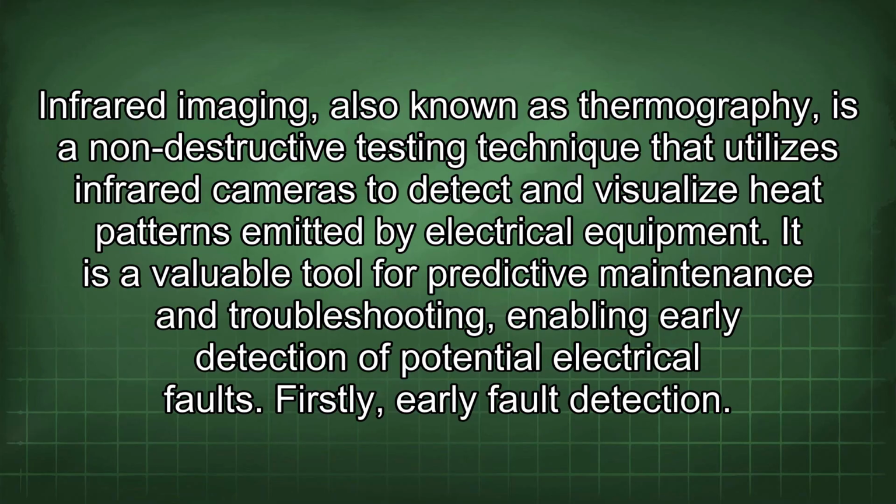Infrared imaging, also known as thermography, is a non-destructive testing technique that utilizes infrared cameras to detect and visualize heat patterns emitted by electrical equipment. It is a valuable tool for predictive maintenance and troubleshooting, enabling early detection of potential electrical faults.